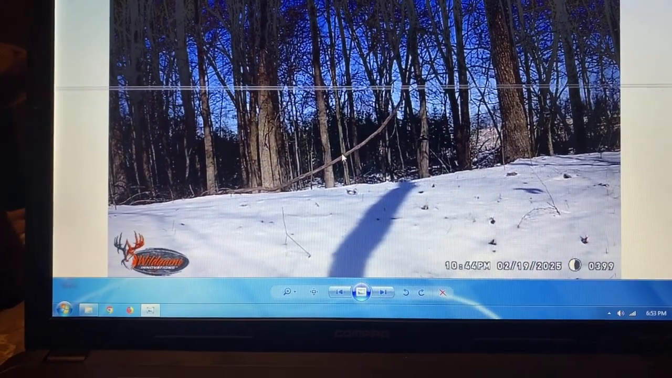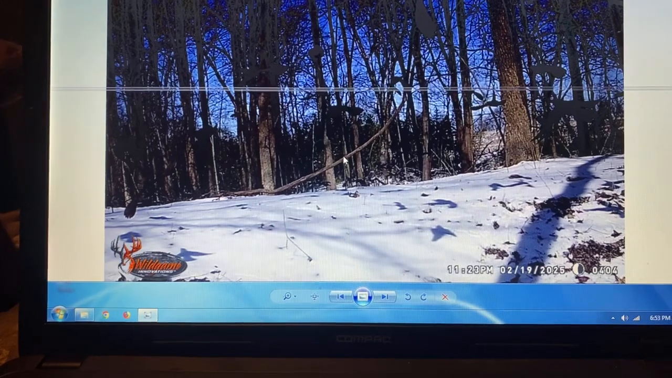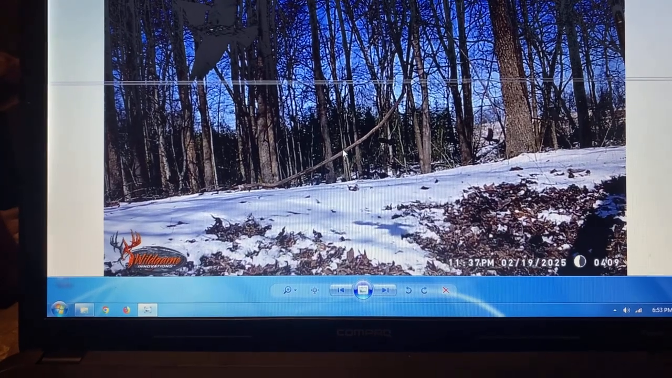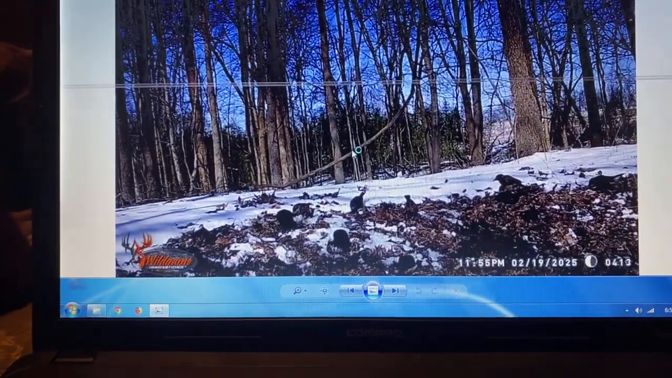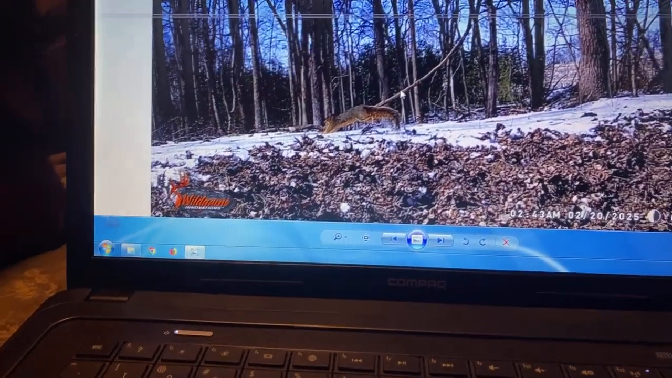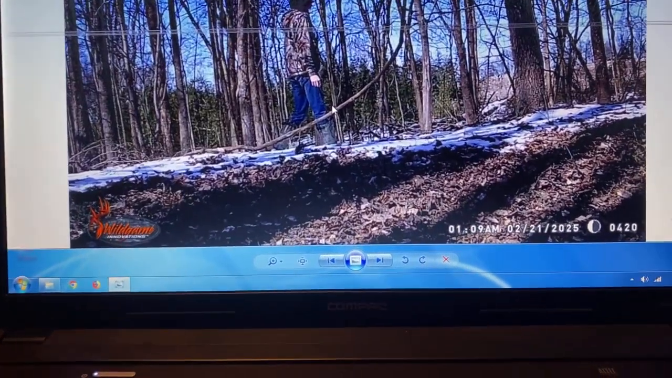So, crow, squirrel, crow, crows, more crows, little Tweety birds, hawk. So, that's a good sign. The bucks. Look at that squirrel. That thing is huge. Goodness. Then another buck. And then there's me today.